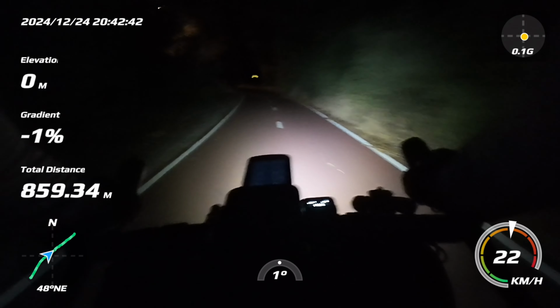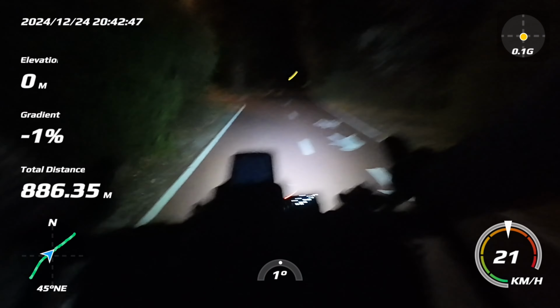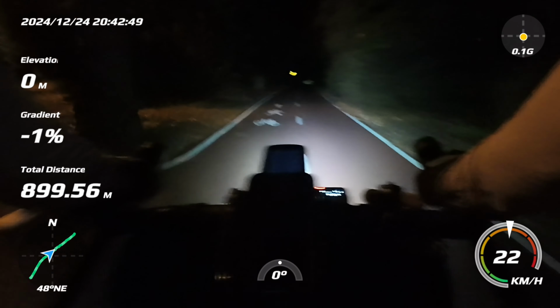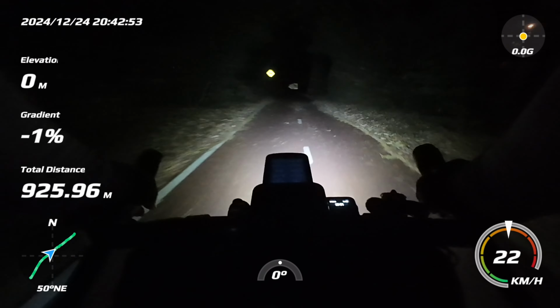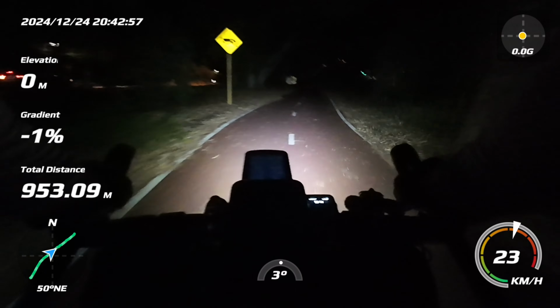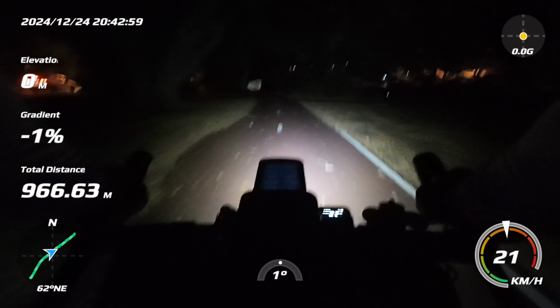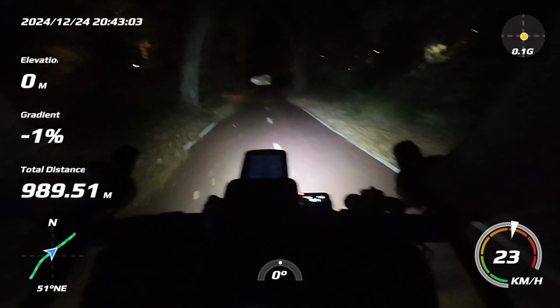Hopefully you guys can see up ahead with my awesome Exposure light. I've got it set on medium. When fully charged, which it was when we started, it gives me about 11 plus hours. On low, it gives me 33 hours.